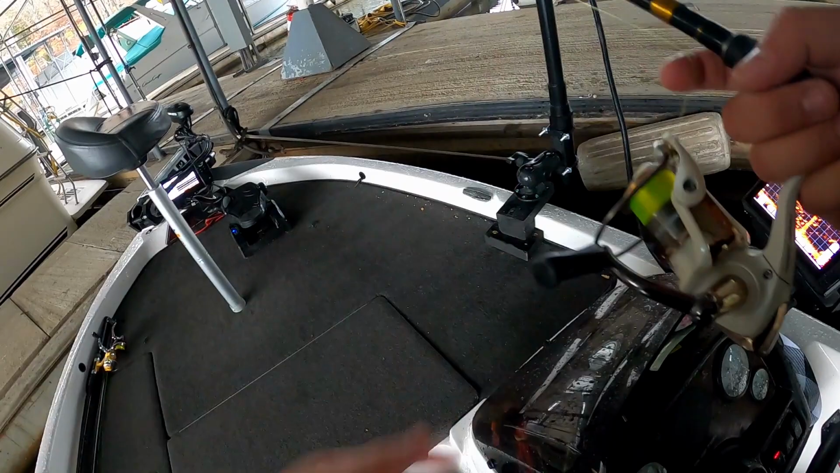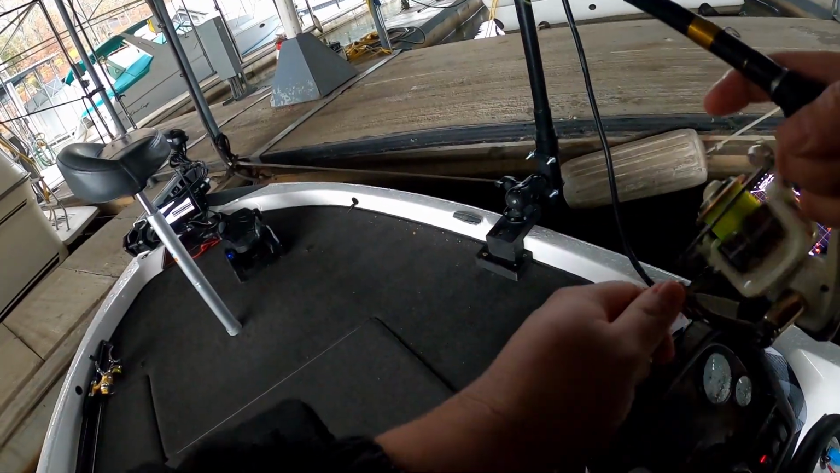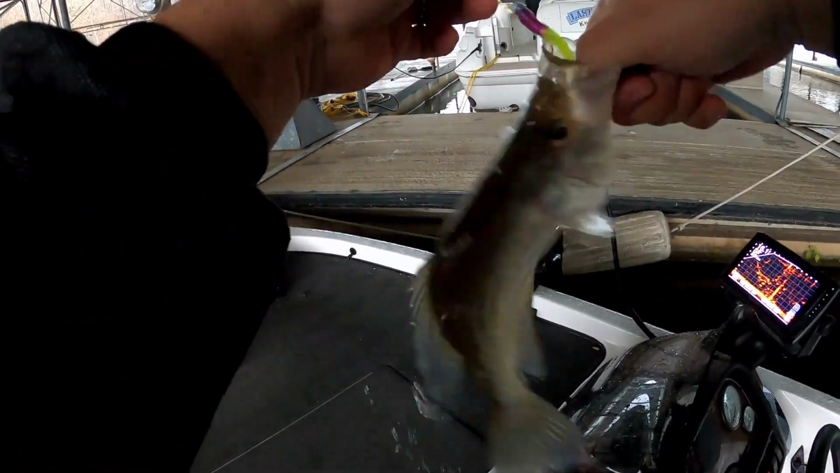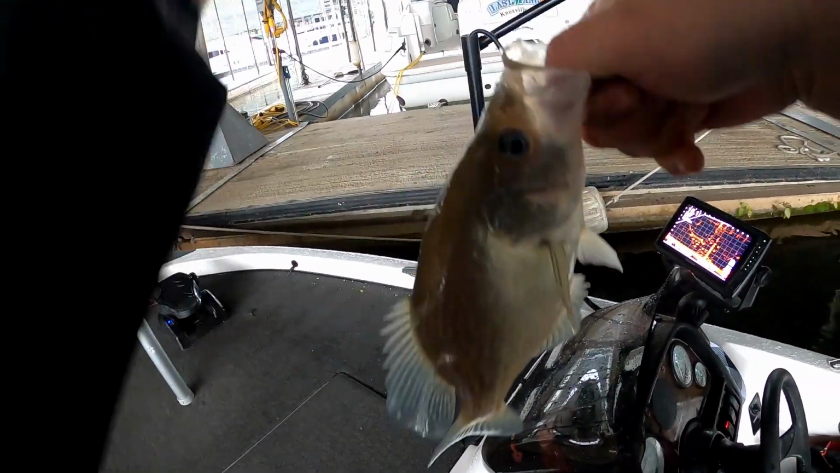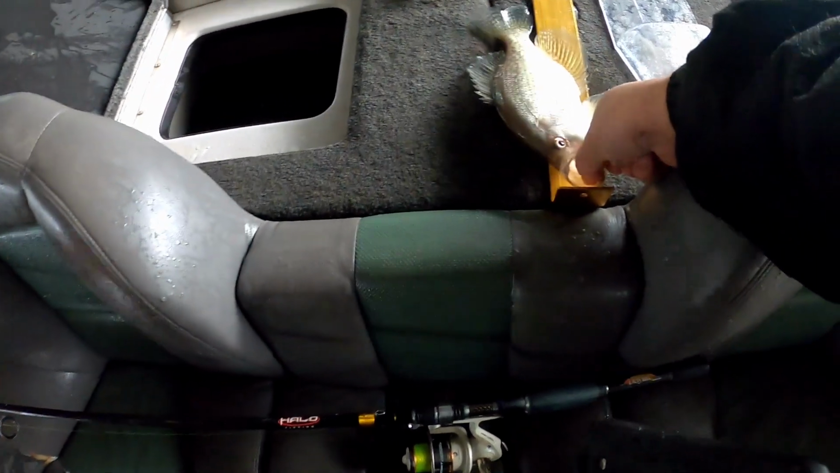Oh, that was quick. Yep. Another one. He looked like a keeper on the scope. So that's a good one. Not quite a donkey, but probably 11 and almost 12. Yeah, 11 right at 7, 8.